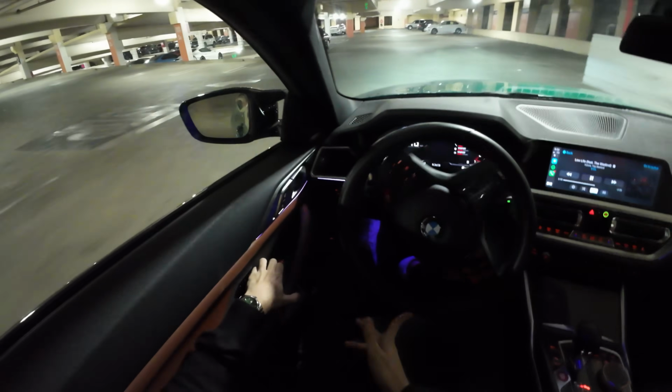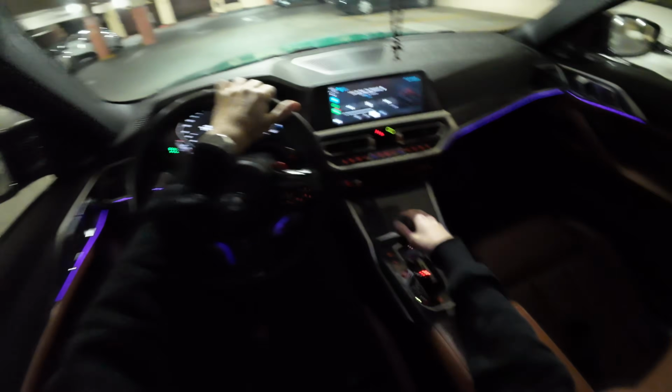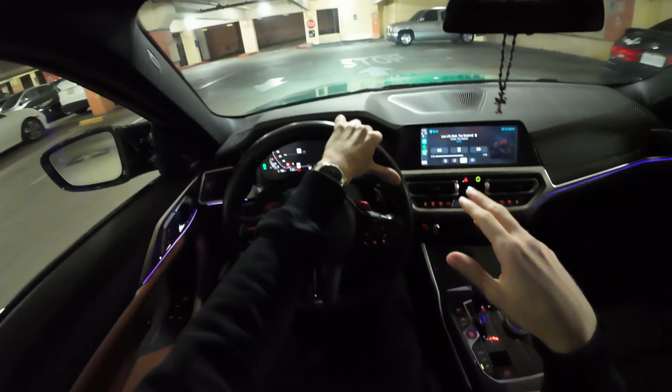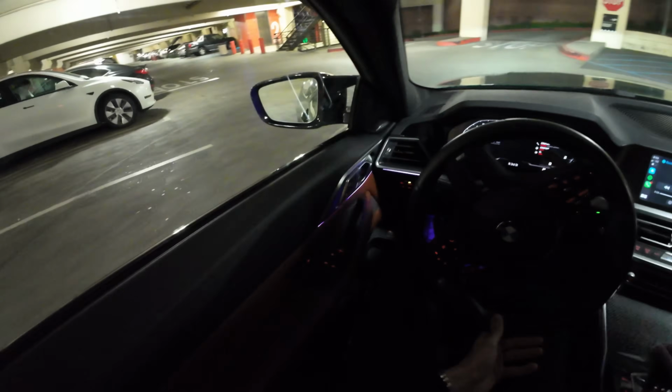Alright, let's put the windows back up, because if we get on the road, you guys are going to hear a bunch of wind noise. But yeah, this thing's a monster. If you guys have already seen the red one I had in Dubai, that was not as crazy as this. I don't know what they're feeding this one, but damn.